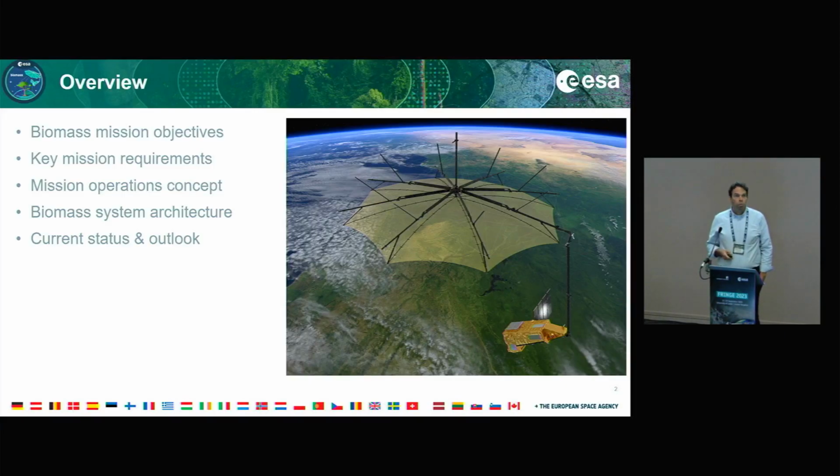So a bit of an overview of the mission objectives. Then I will start with the key mission requirements of the Biomass mission, the mission operations concept, the system architecture, and the current status and outlook. Here you see a very nice picture of how the satellite actually looks, with a 12.5 meter reflector antenna with a feed array on the satellite itself.